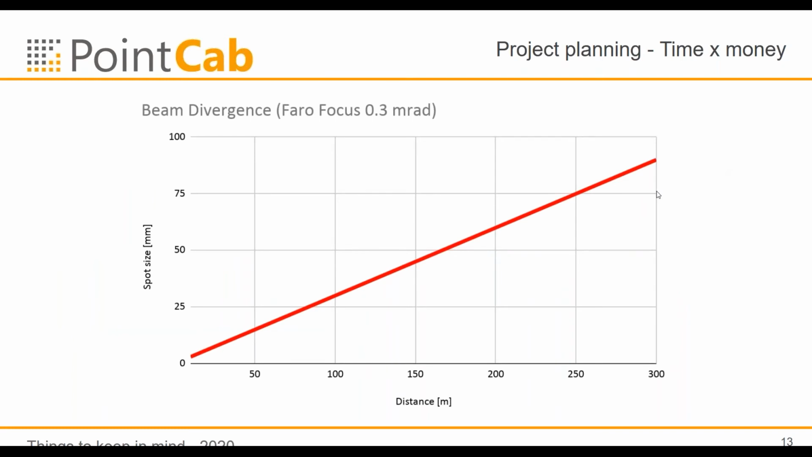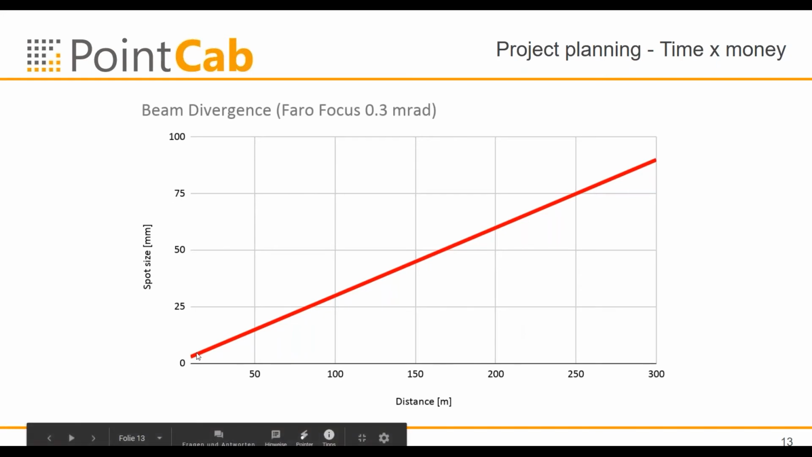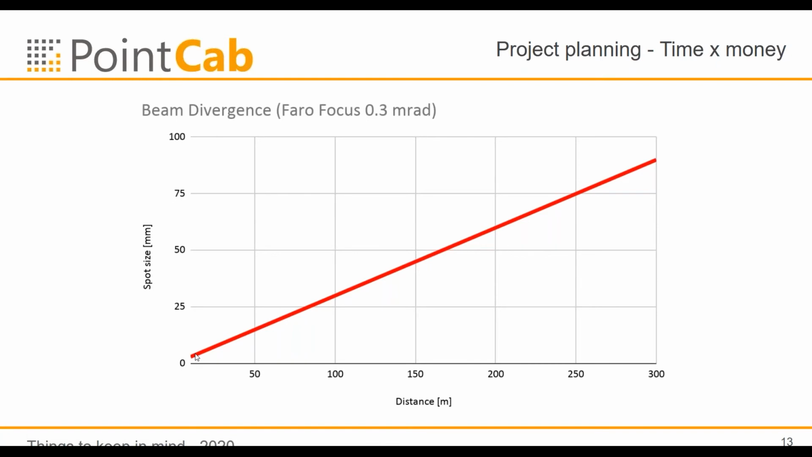We have here graphics of the beam divergence from a focus scanner. As you can see, the spot size is getting very huge the higher the distance to your target. It doesn't matter in the low range because here it's very small and the point resolution is normally not high enough to affect this, but with a higher distance to your area, this is getting an influence.